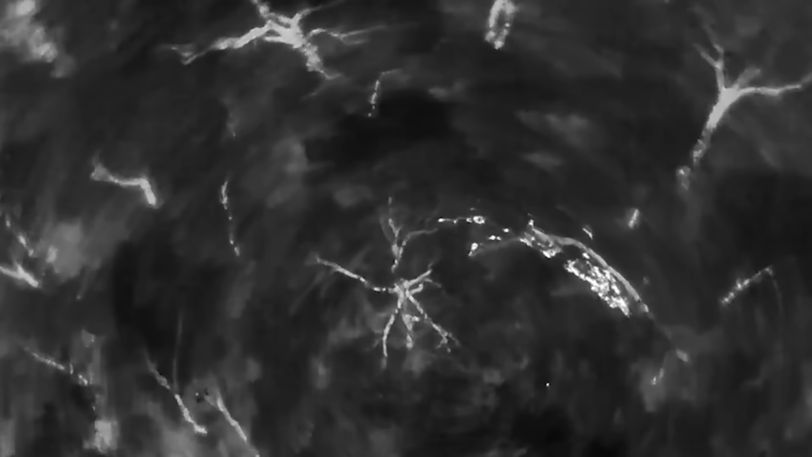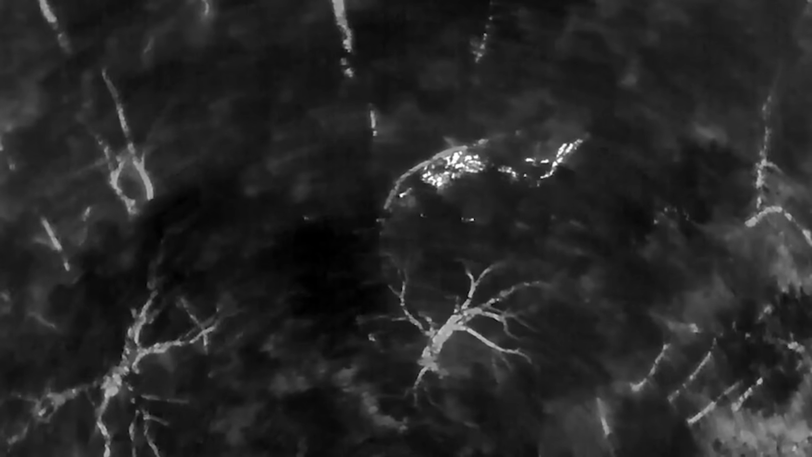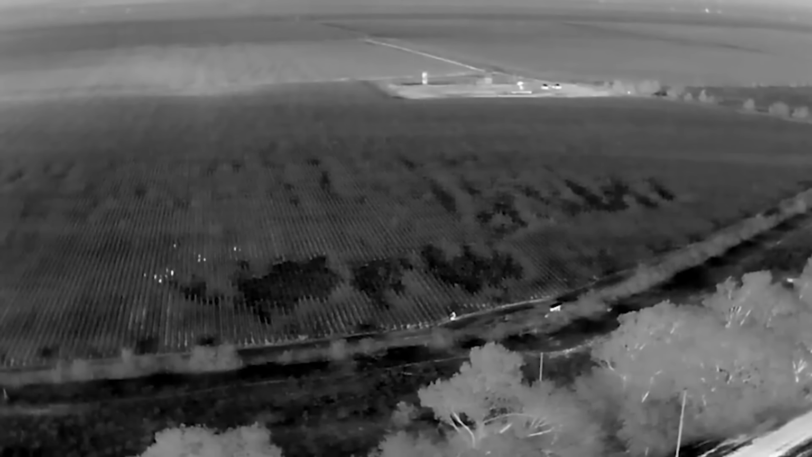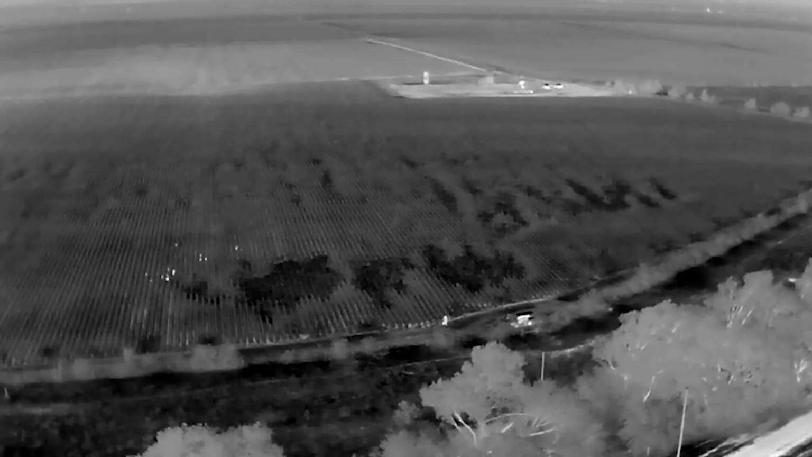In 2022, the Texas Parks and Wildlife Commission proposed something narrow and specific. Let permitted operators fly thermal drones at night, purely to locate feral hogs for hunters waiting nearby. It was not universally welcomed. Fair chase hunters called it an unfair advantage, like hunting with X-ray vision.